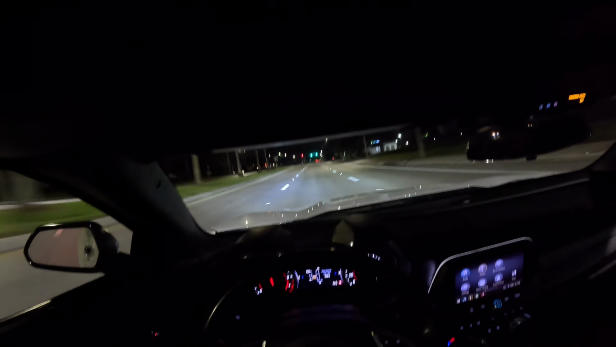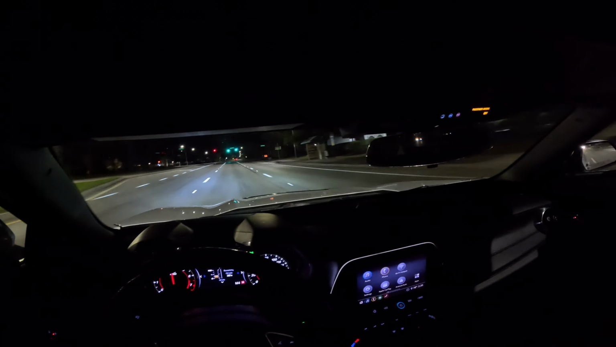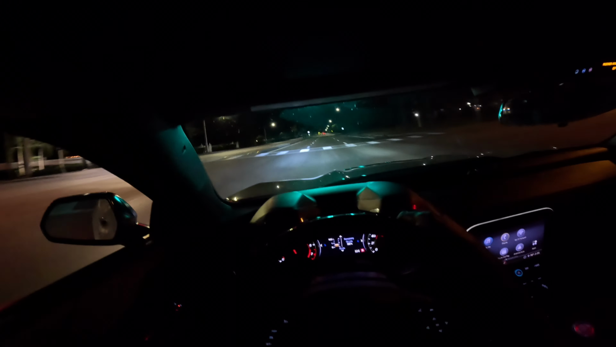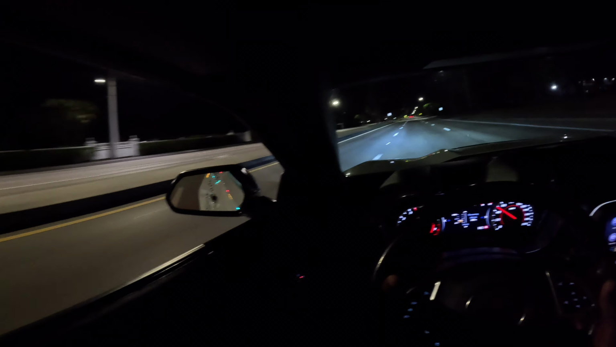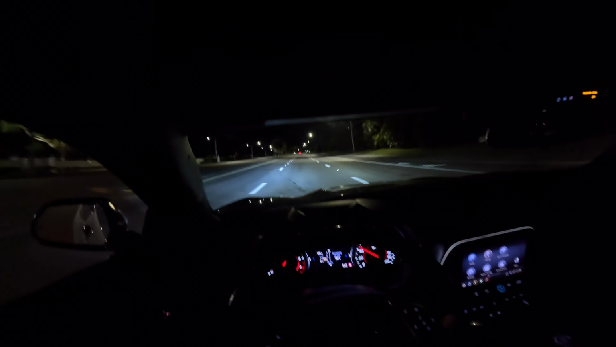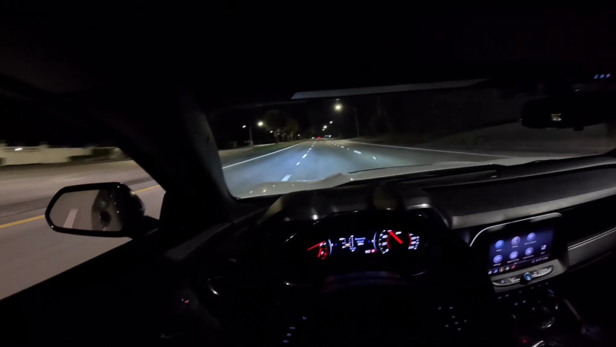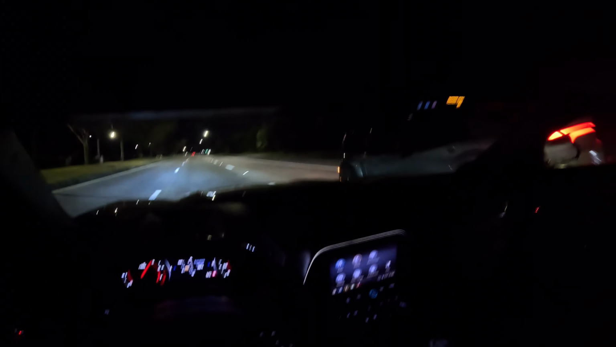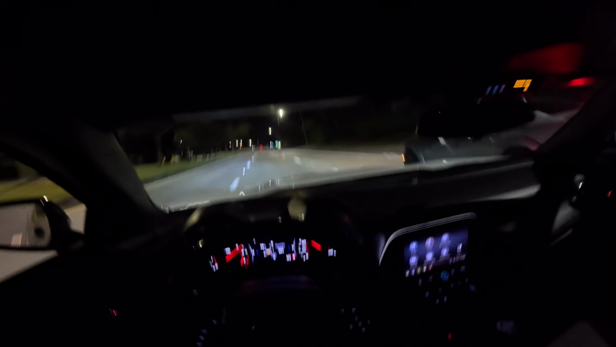Best time to drive at nighttime, guys. You guys hear that? You guys hear that? Those downshifts. Love those downshifts.